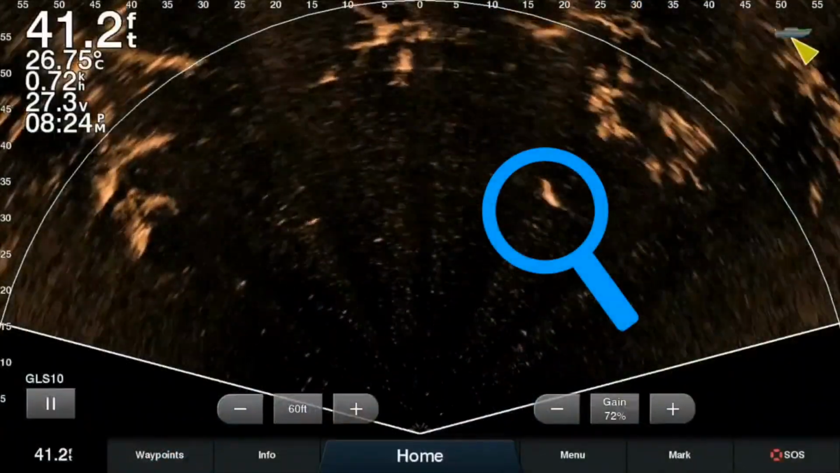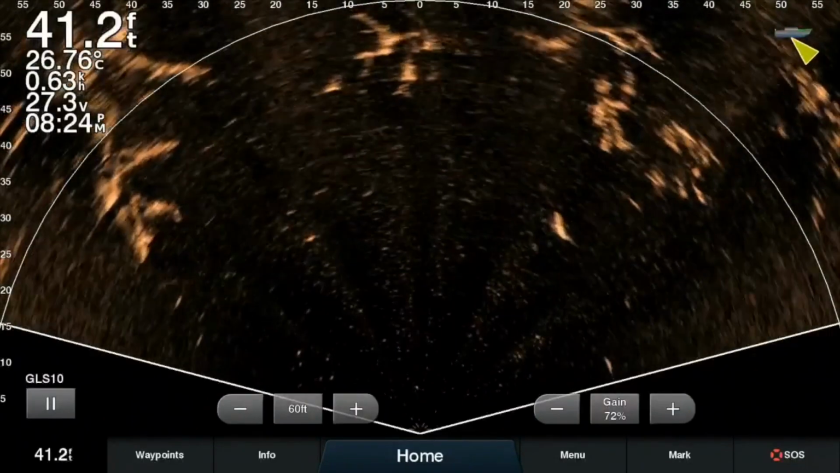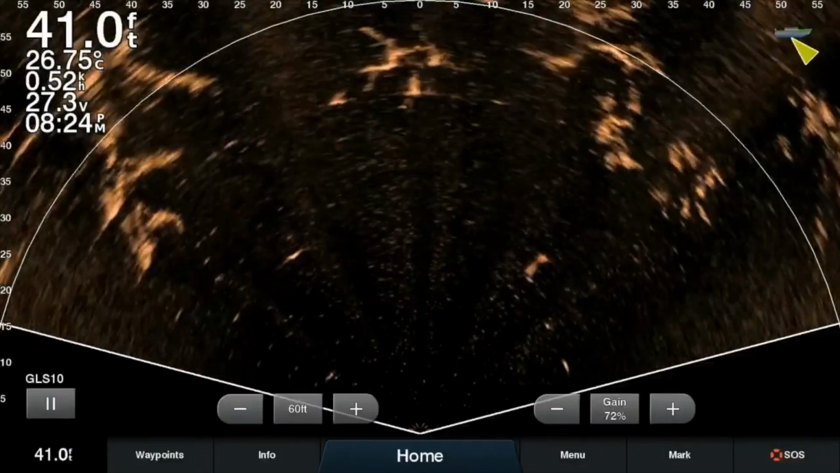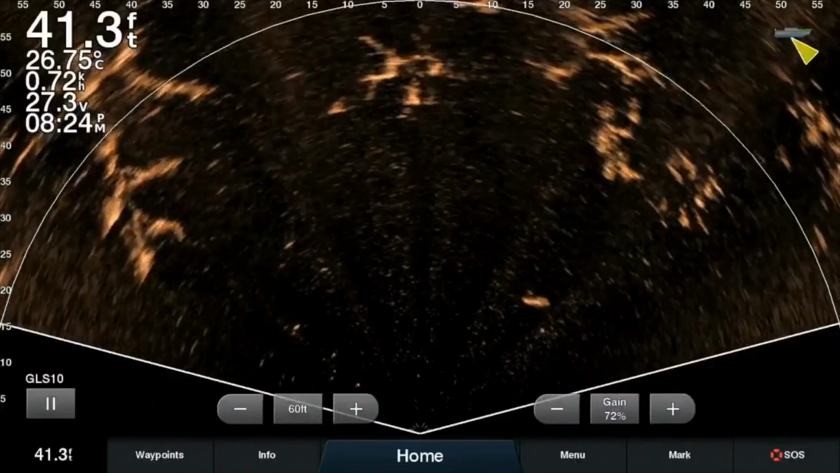So here we go, 41 feet of water. You can clearly see the barra about 30 feet out on the right hand side and my jerkbait just to the left of it. There you go, the barra turns on the jerkbait, and while it's looking at the jerkbait, do not move it. It's sitting there. I thought it ate it here, but it didn't. Does a lap on the jerkbait.